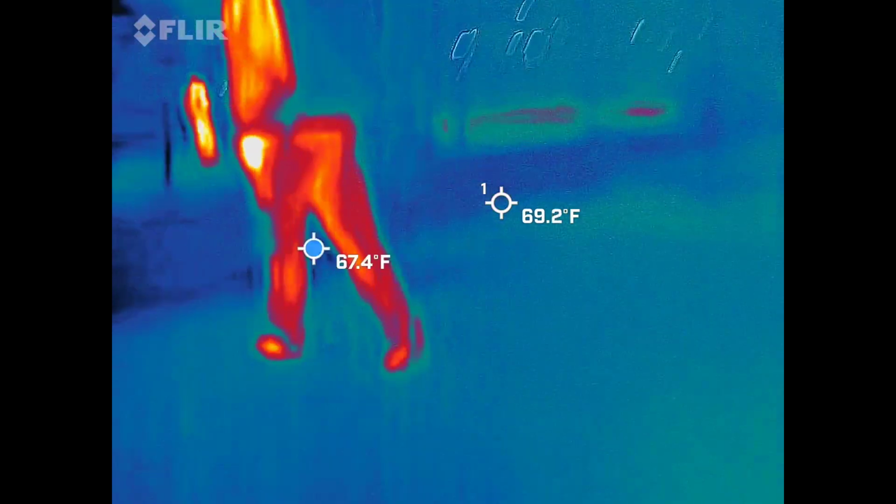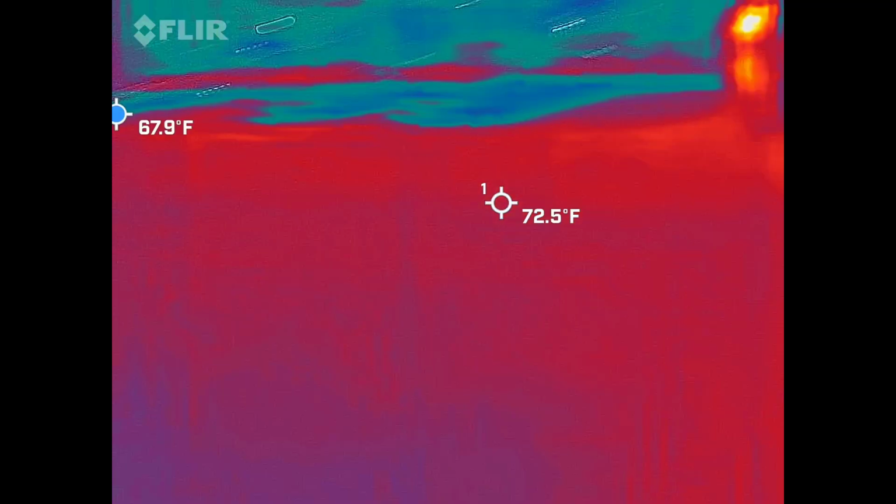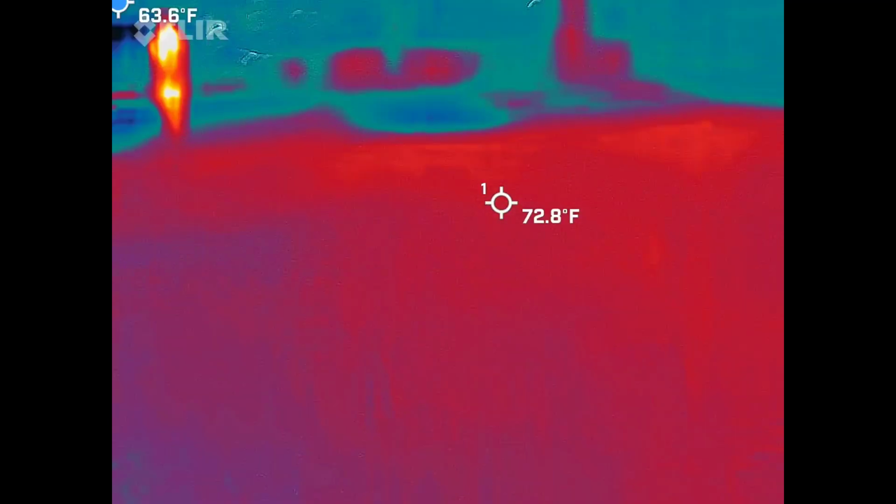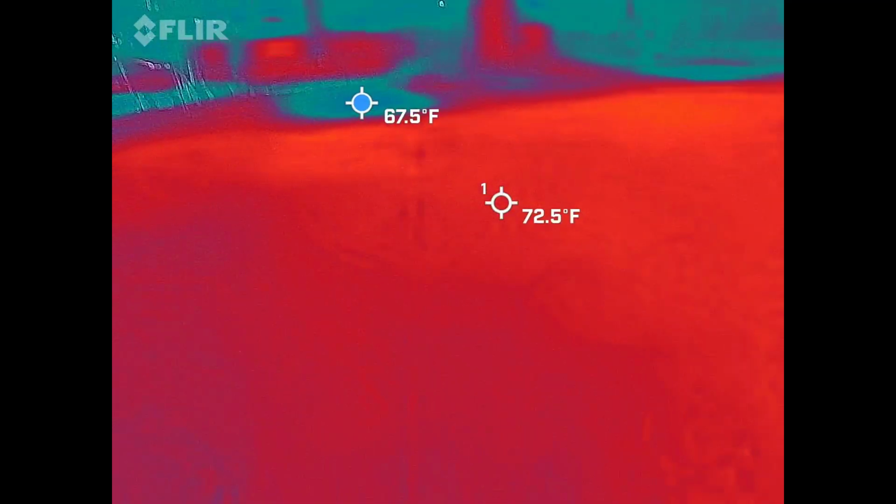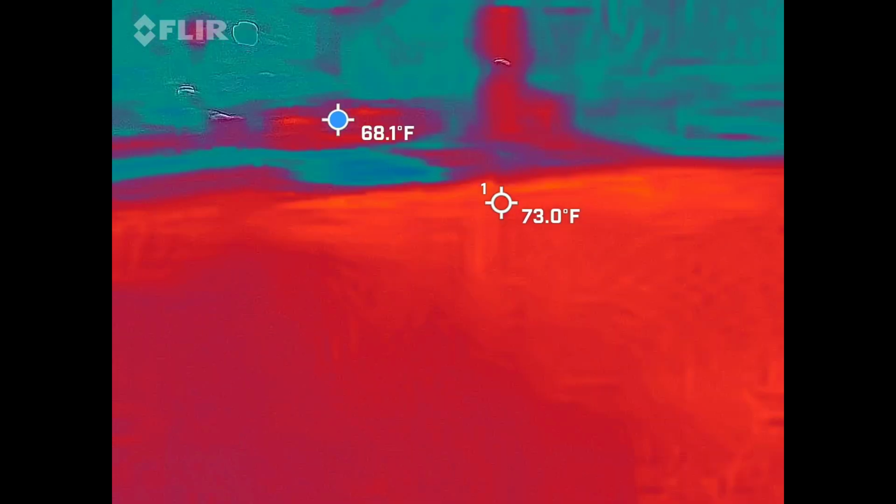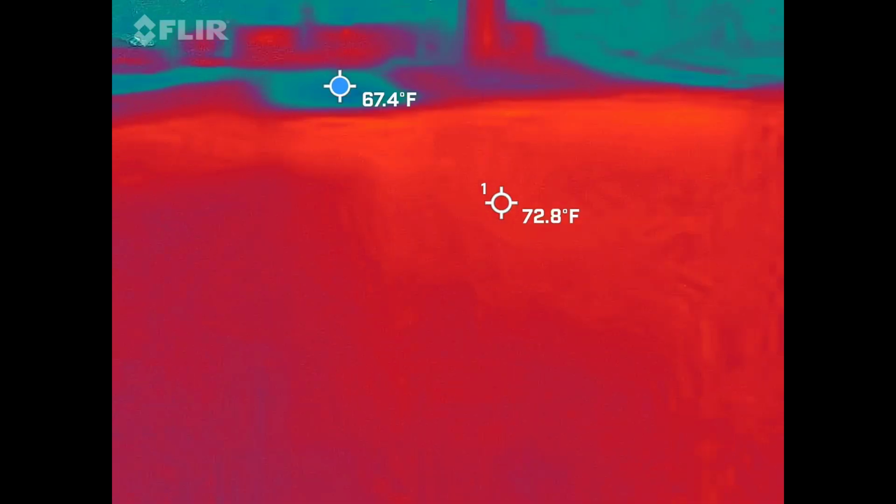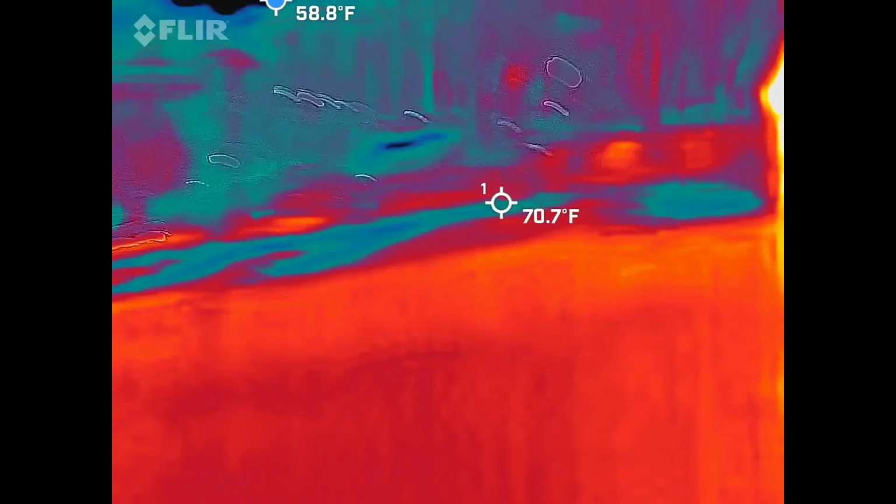All right, let's see. So what am I looking for? It's just going to be blue. You're looking for the coolness. I think he said 51. See how that marks the coolest spot? You're looking for anything 51 and under. It might also show a cool figure if it's a person. There we go.